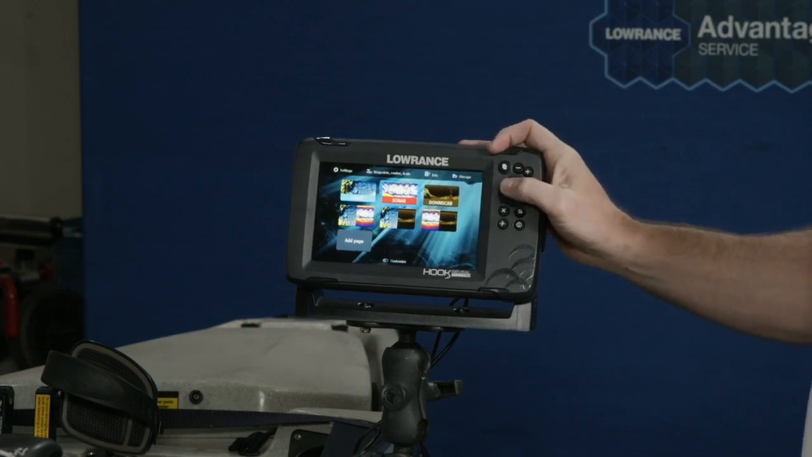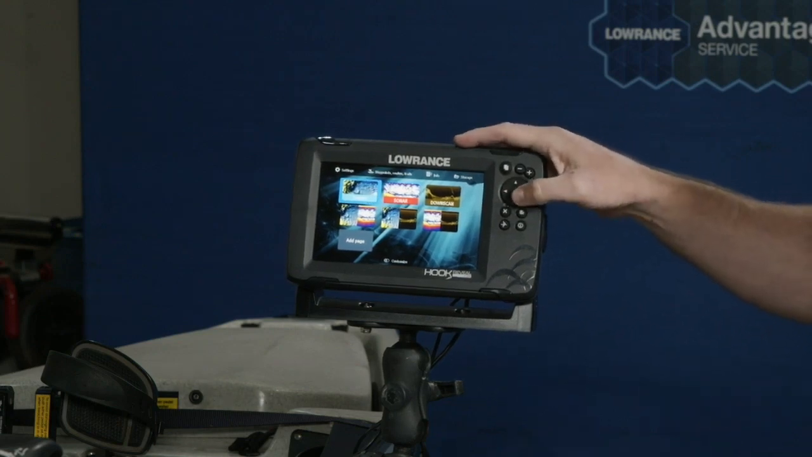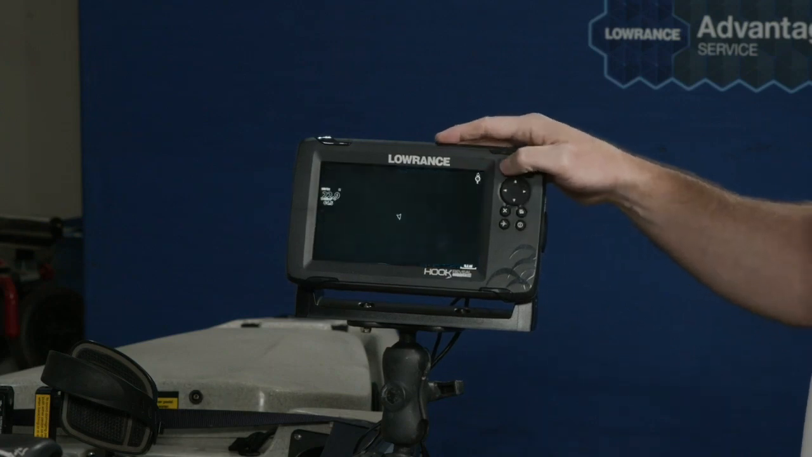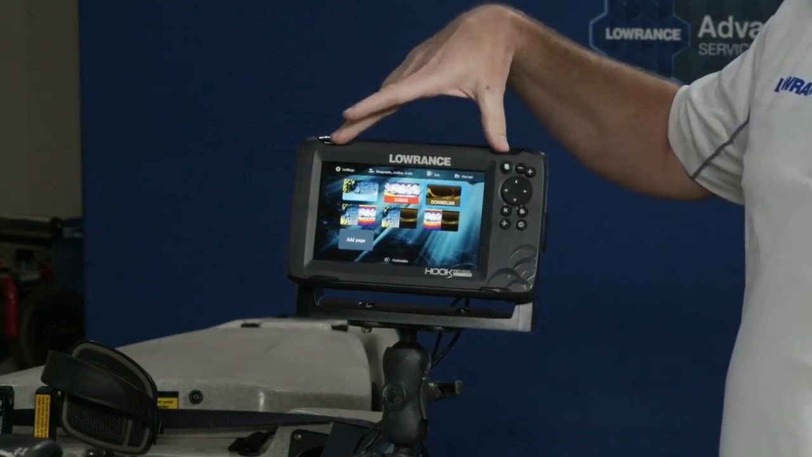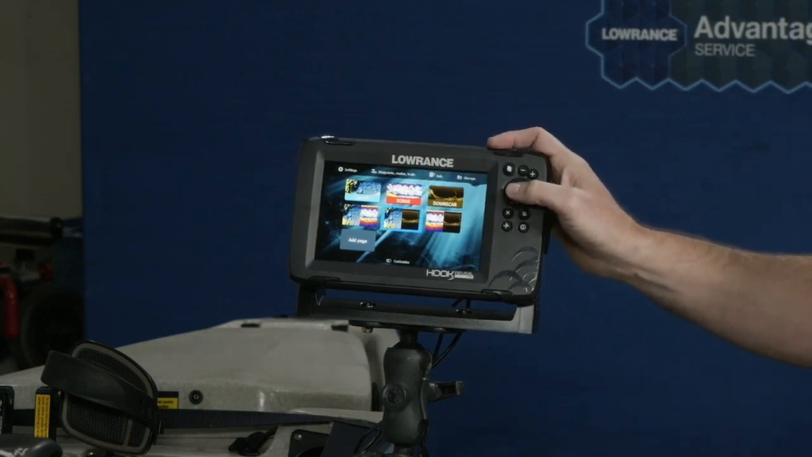So we've got some logic in here that, depending on where you're at in the menu, will snap to the nearest thing. And again, it's super easy to navigate. If you want to go to chart, you just highlight chart, press enter, and you're on your chart page. Same with Sonar, DownScan. One thing I do want to talk about on the home screen here, and we'll come back to this top row in a second, is split screens.